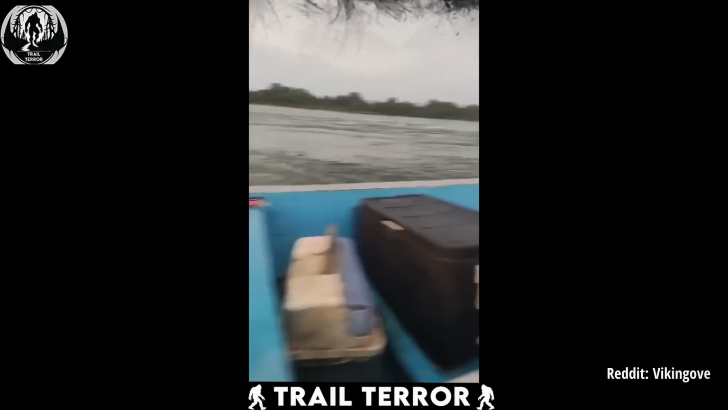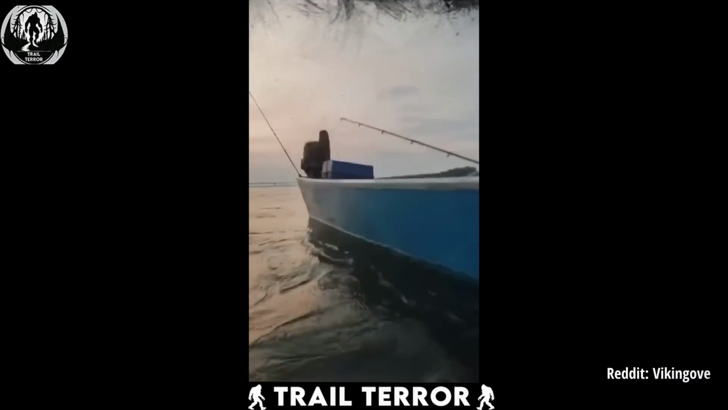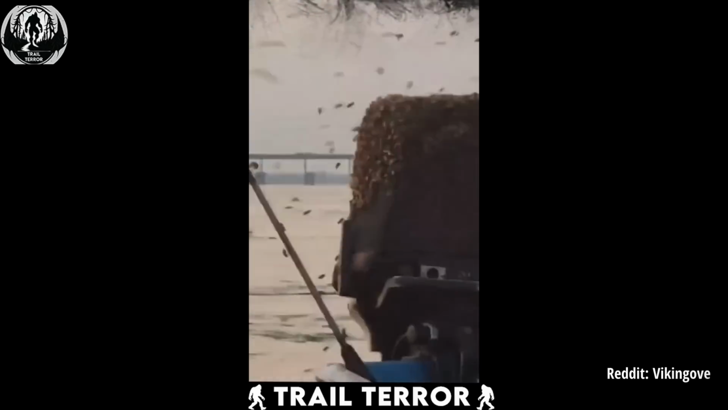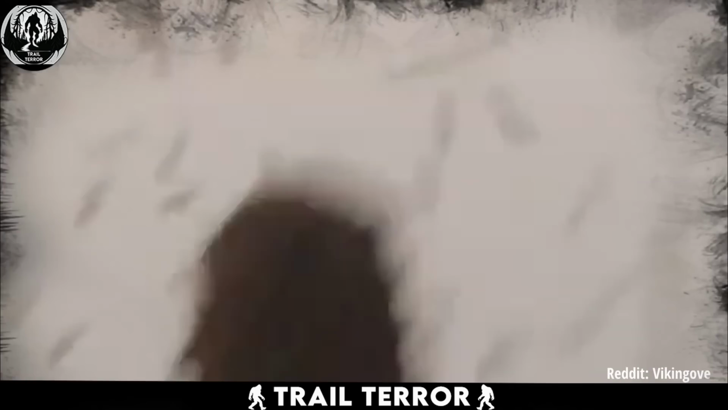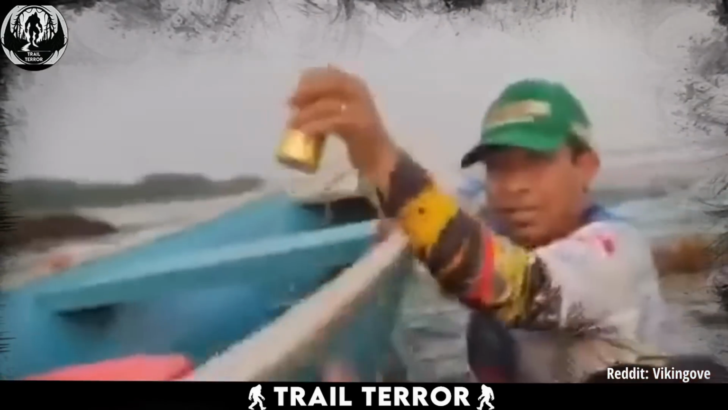At first, they're laughing, but then the camera pans toward the boat's engine, and that's when things take a turn for the bizarre. The engine is absolutely swarmed with thousands of bees, so many that you can't even see the surface of the engine. It's like the bees have claimed it as their own personal hive, and because of this, these poor guys can't get back on the boat.